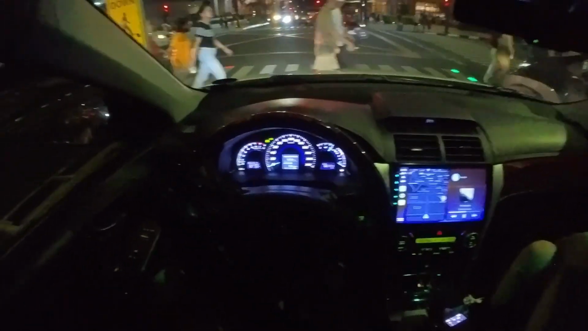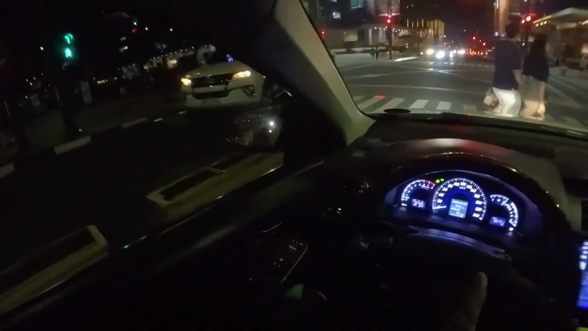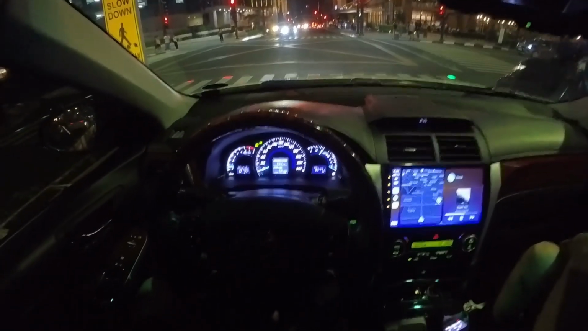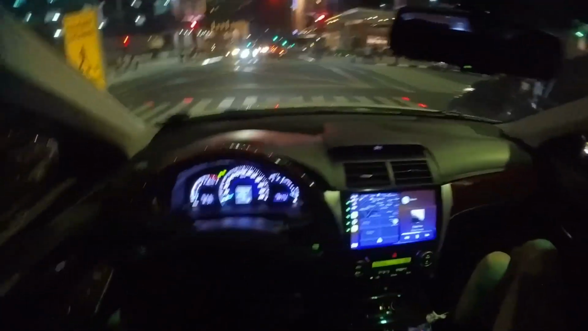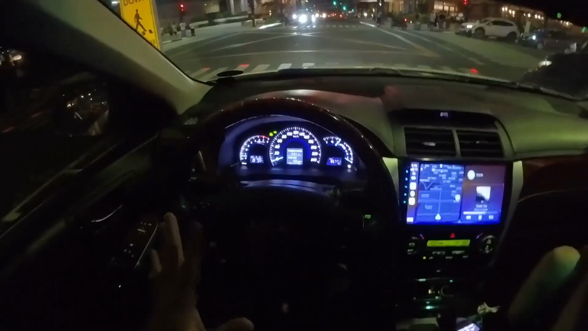But I think the full tank of this was almost 4,000 pesos guys, as I remember. Because half a tank I already spent like 2,600 or something like that, so I would assume almost 4,000 for the full tank. But I'm only in the city, so the full tank for me will last pretty long. But everything's been well.